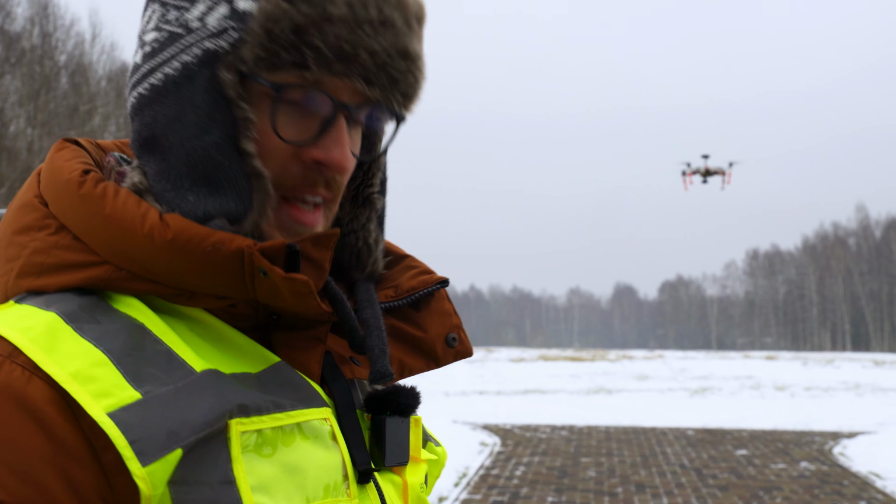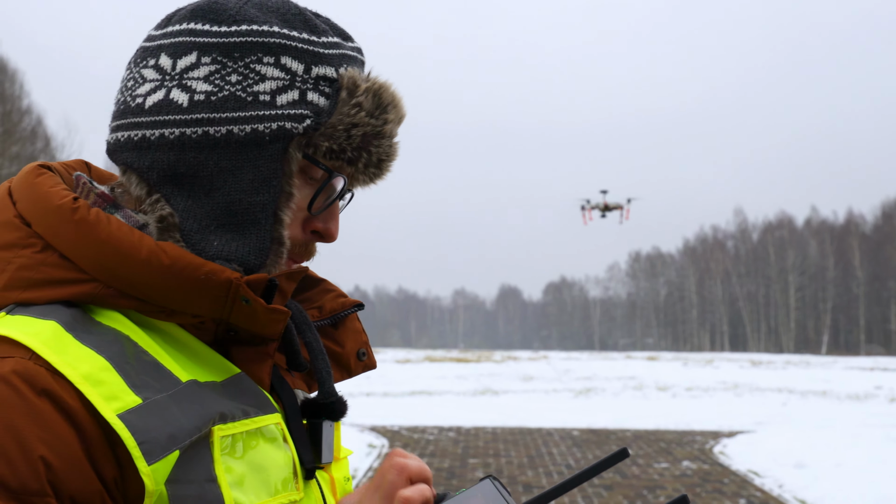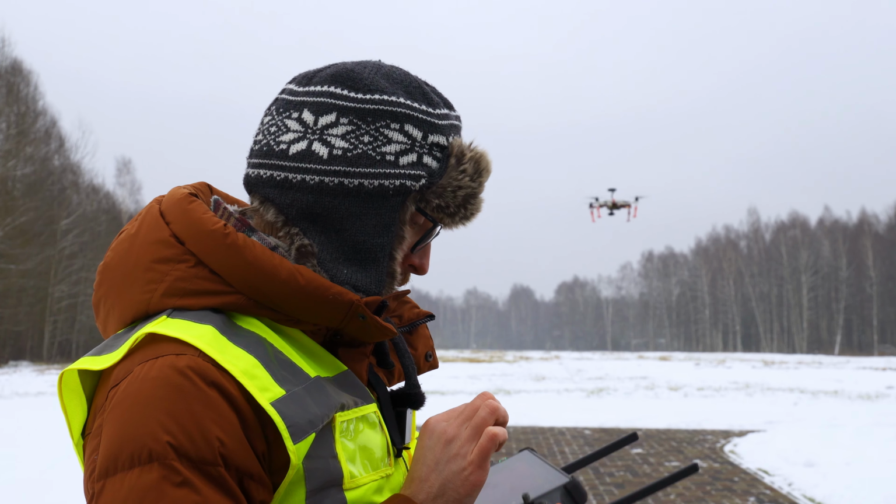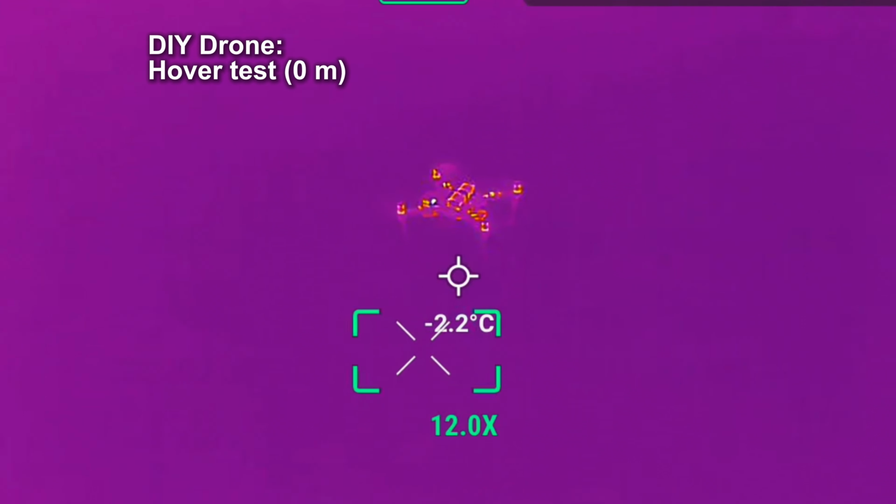So one thing I'm noticing, it's still a bit difficult to accurately determine the temperature of the drone while it's up in the air, because firstly it's somewhat small, and we don't have a zoom on the thermal camera, but we can still see the heat coming. Actually, we can see the heat coming from the battery of the drone. That's one thing I didn't think about. Then also the ESCs as well as the motors. So that's where we can currently see it.